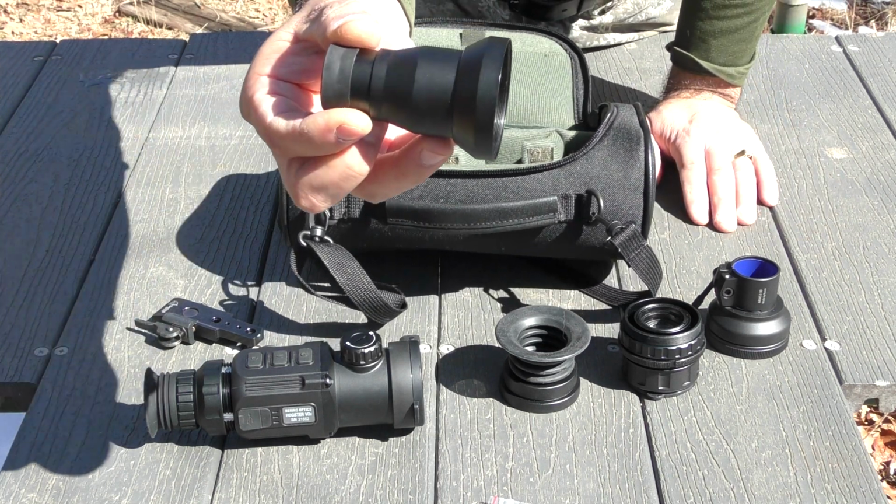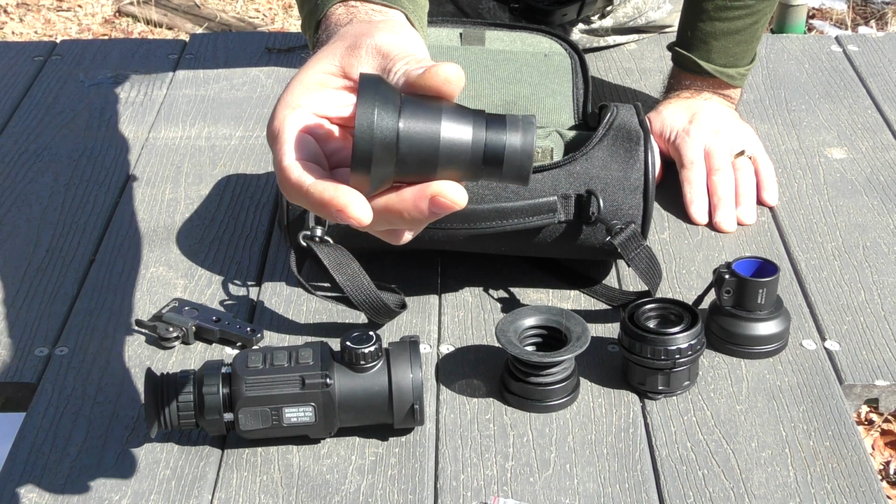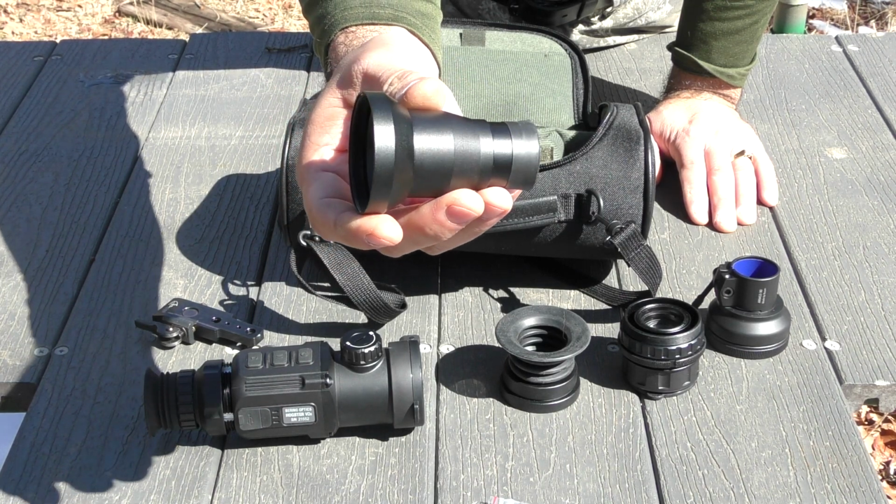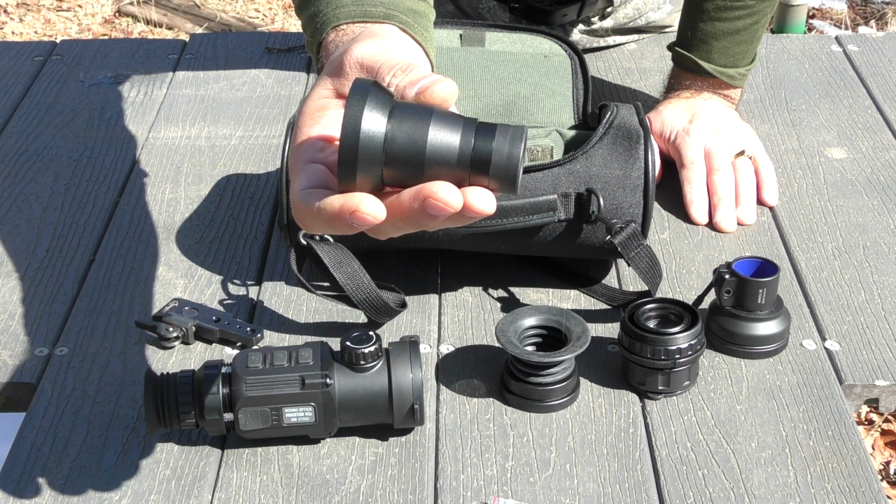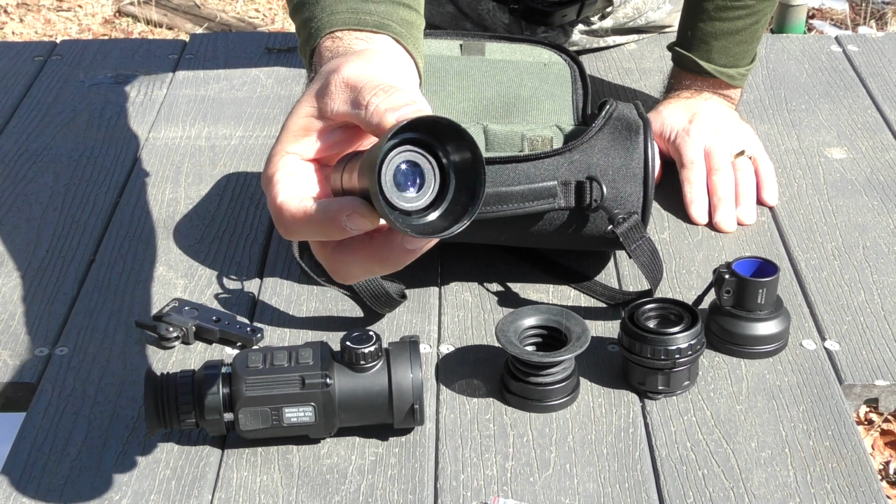Again, talk to your dealer about what you're getting in your kit. This is something Bering provided for me to try out. It's a 2x magnifier, and I'll get a video of using and affixing that put into this review.